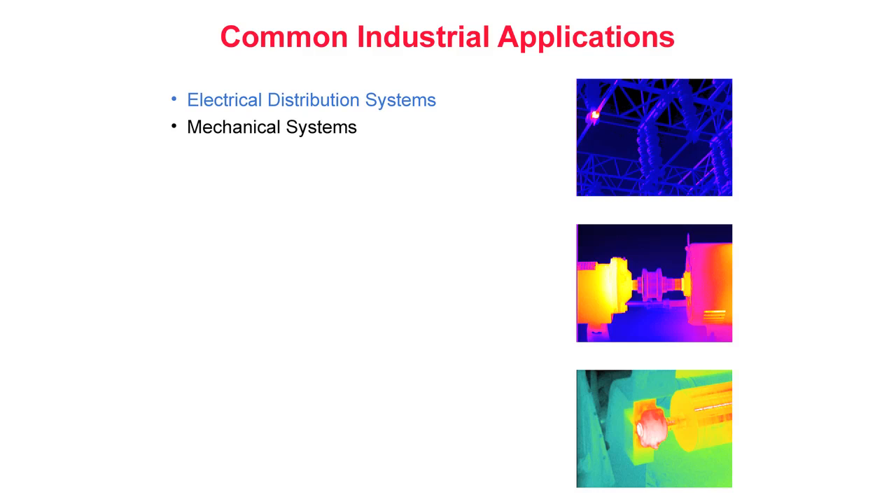Mechanical systems to detect excessive friction, misalignment, improper lubrication, and belt tension. Structural systems to locate water infiltration into building sidewalls and flat roof systems, detect building energy loss, and locate delaminations or voids in masonry structures.